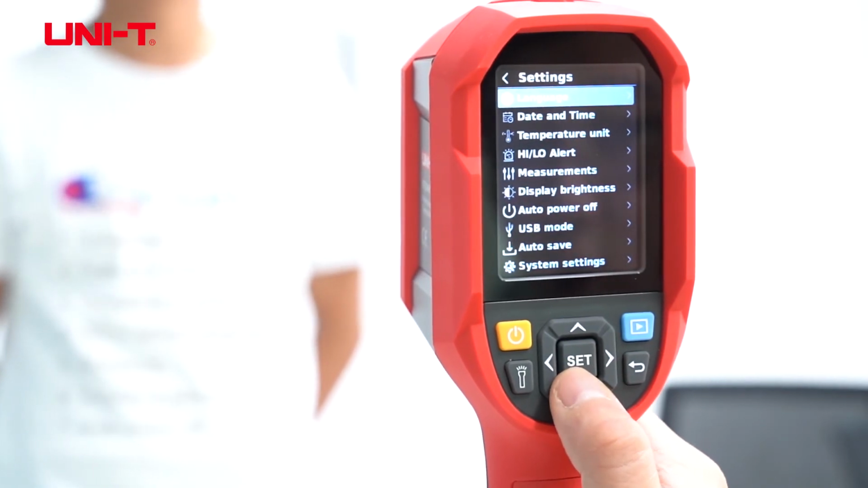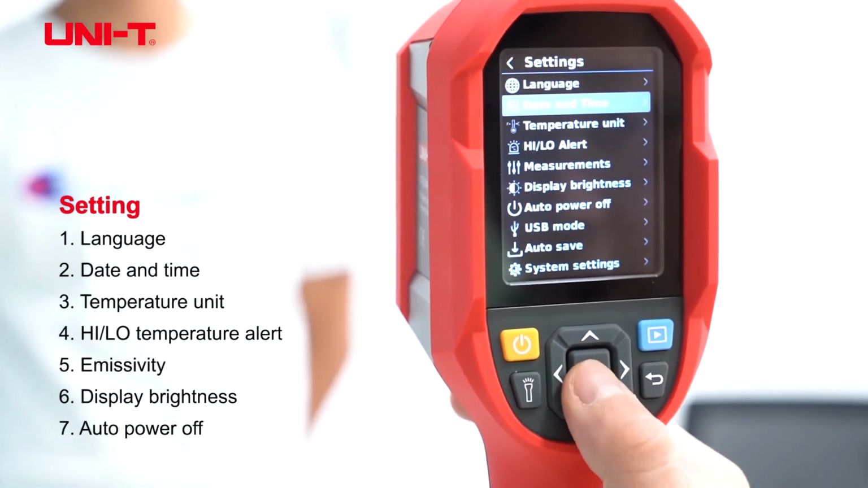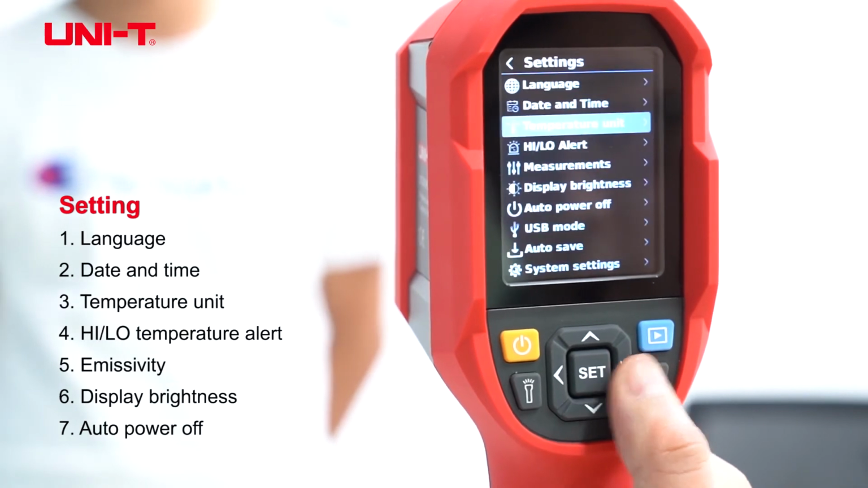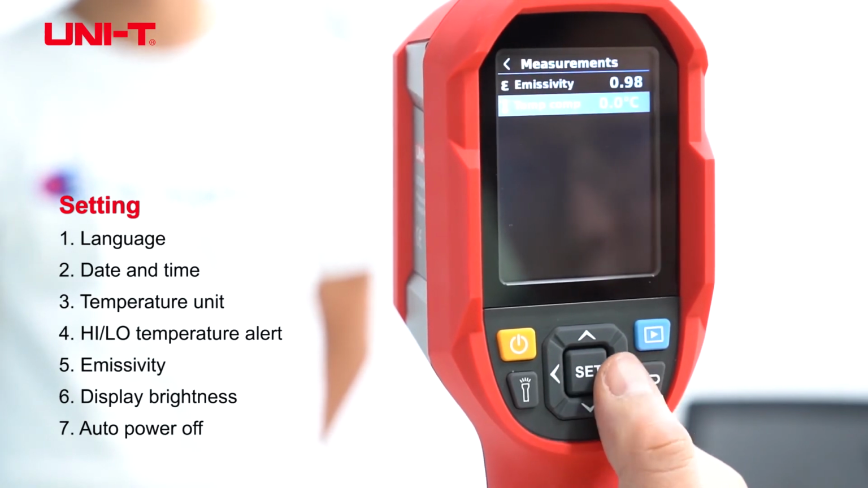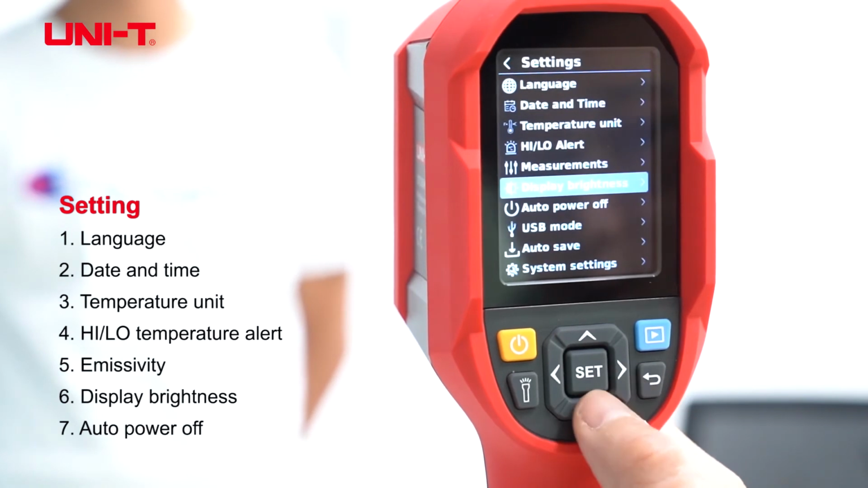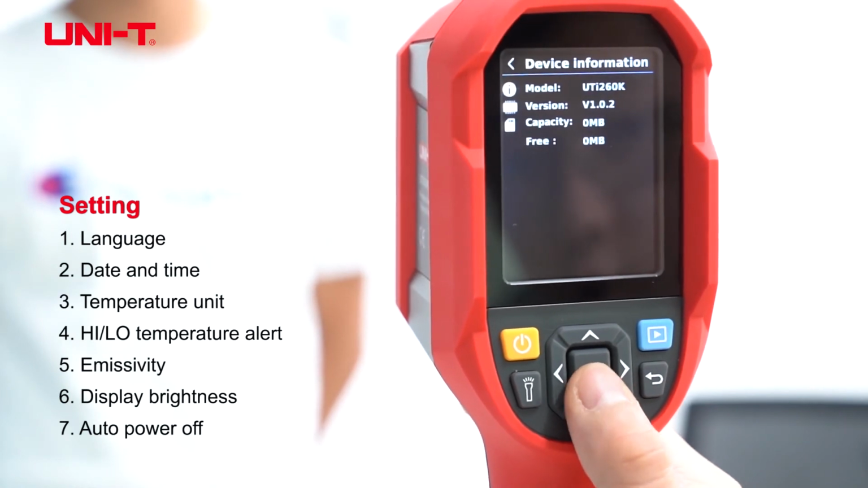The settings are similar to the UTi-160K. You can change the language, adjust date and time, set the temperature unit, and adjust high-low temperature alert, and change the emissivity, display brightness, auto power off, and it's got device information on here as well.